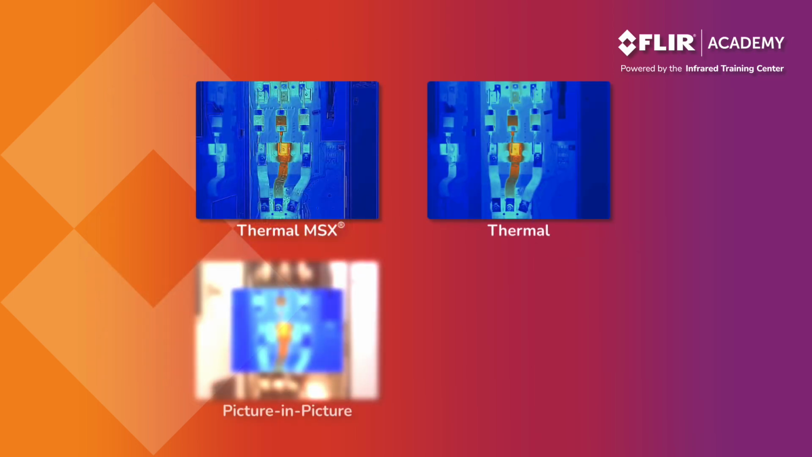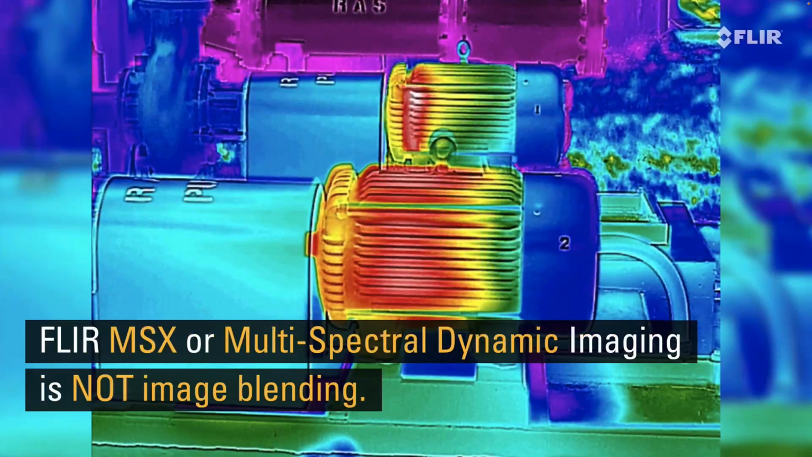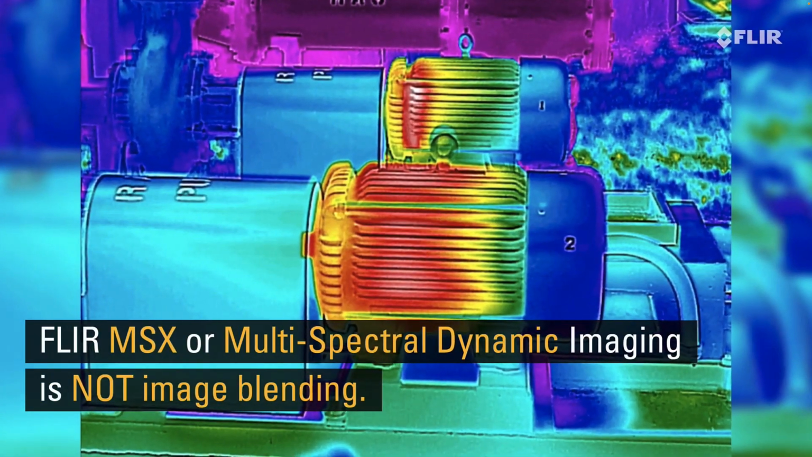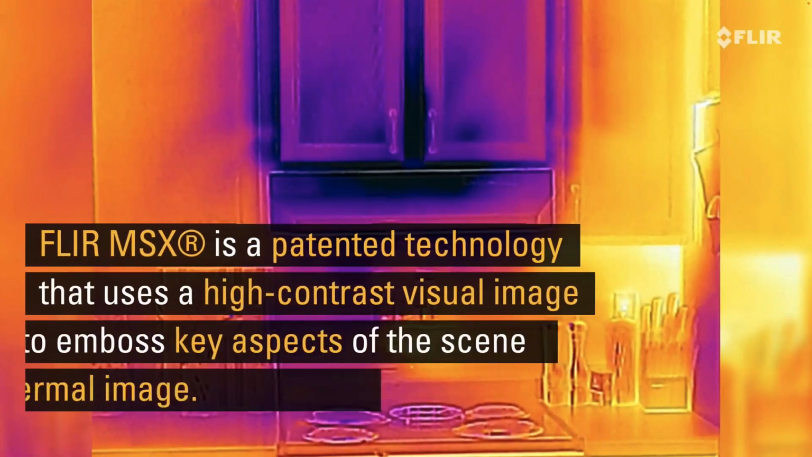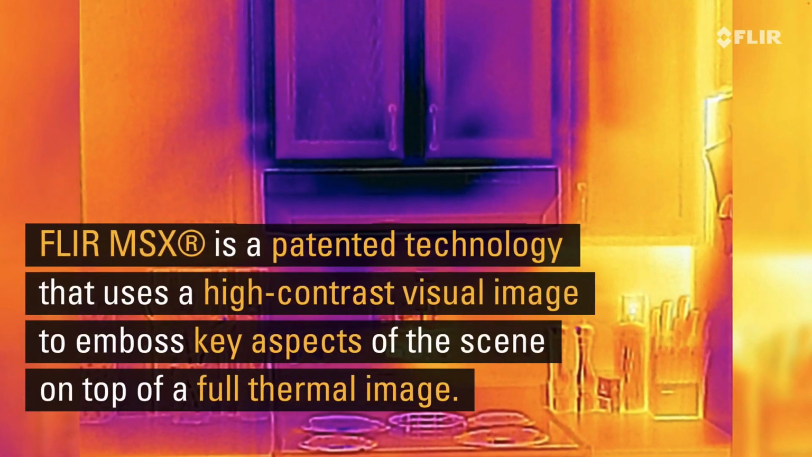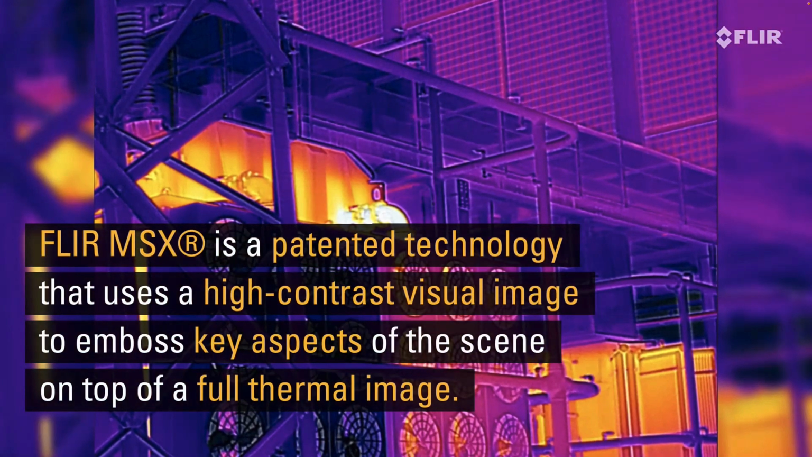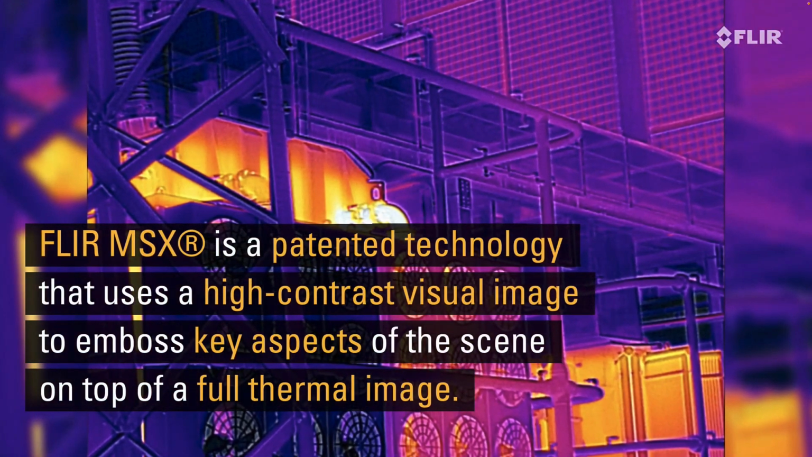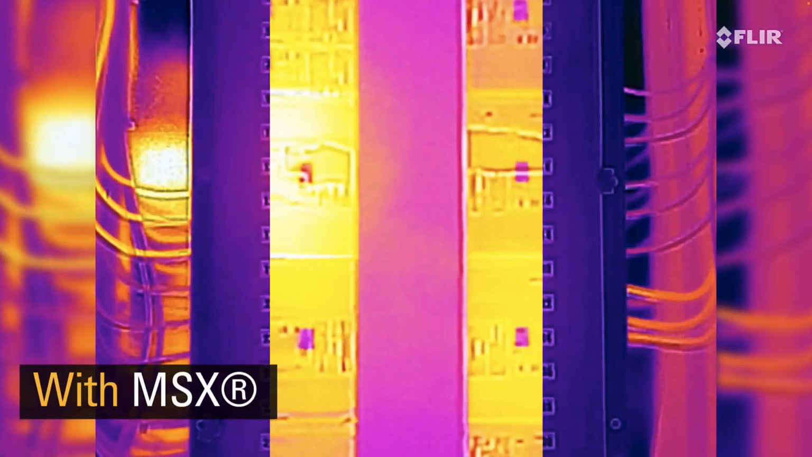The FLIR T-Series thermal imager comes with several different imaging modes that allow you to customize how targets are displayed on the screen. This includes thermal MSX, which adds visible light details to the infrared image. MSX stands for multispectral dynamic imaging and improves contrast by superimposing visible light elements that are not normally seen by the infrared camera. This can include equipment labels, breaker numbers, or patterns on objects.